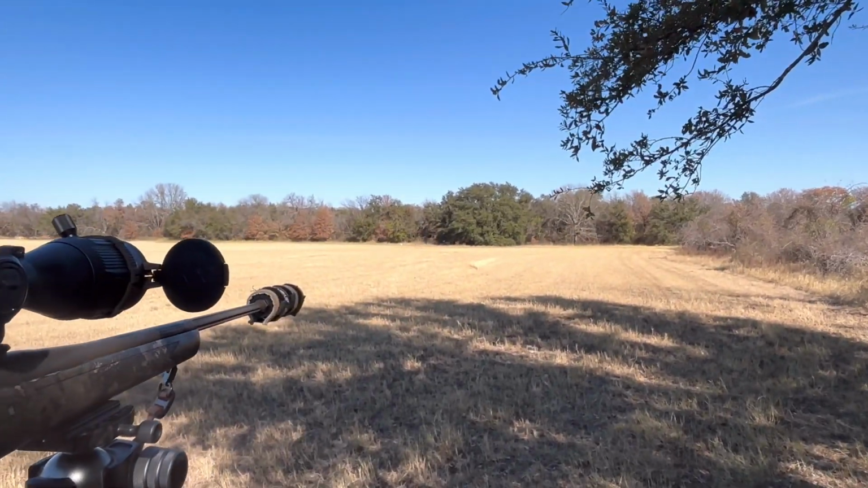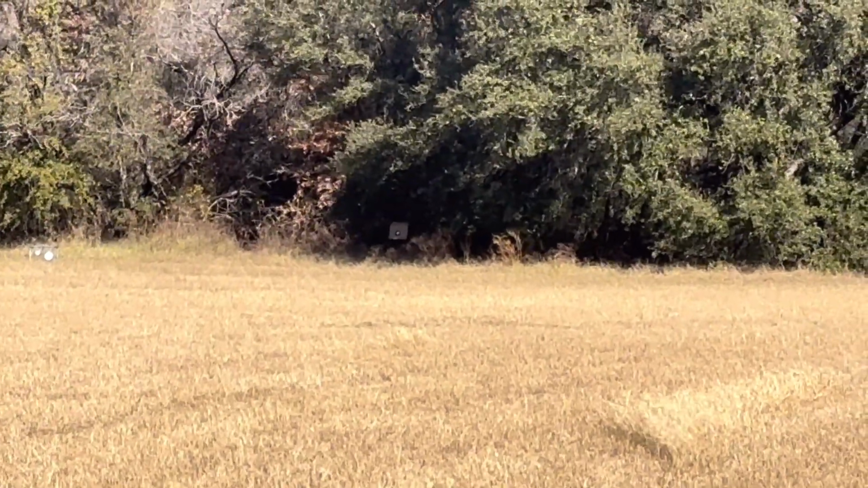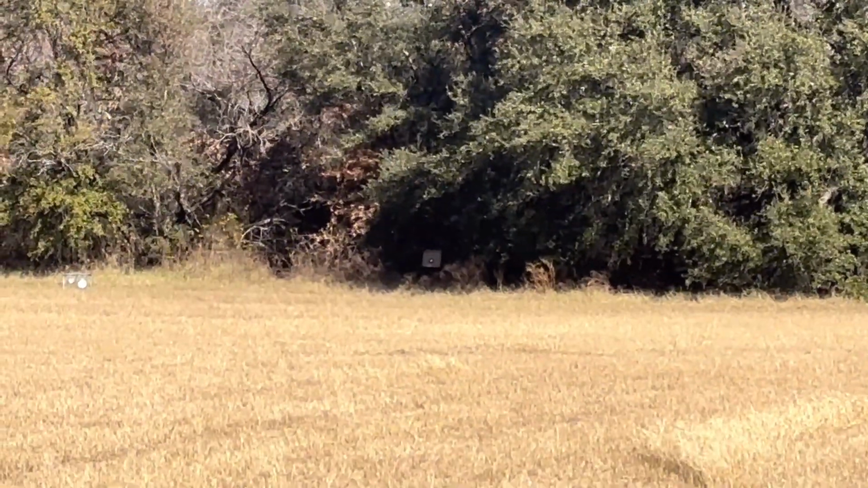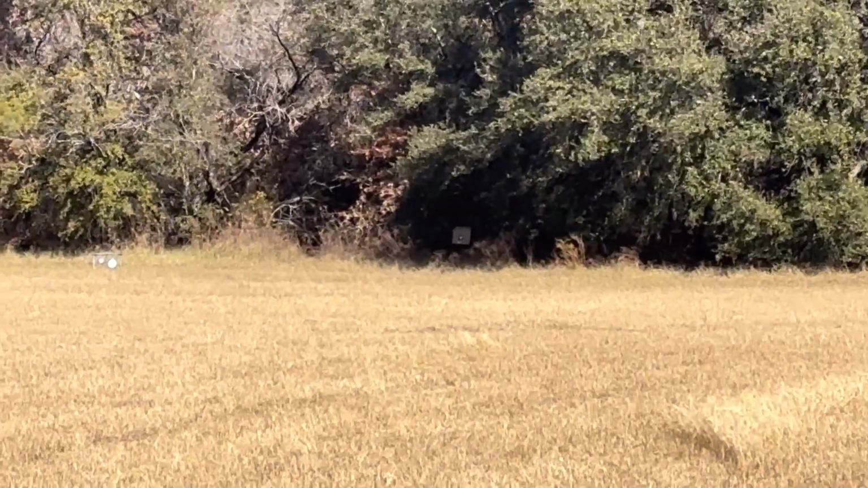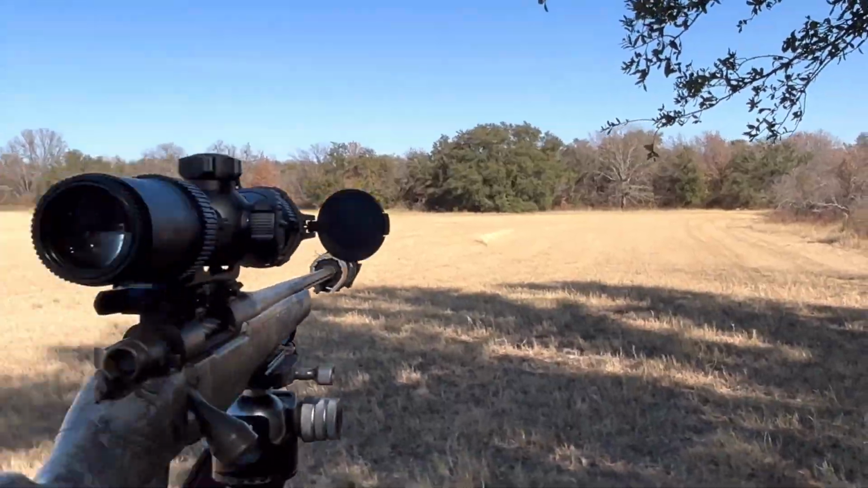Anyhow, so now I have a cardboard box with a target taped to it, and the Rix thermal target, which is basically a hand warmer with a sticky pad. They come with every scope.